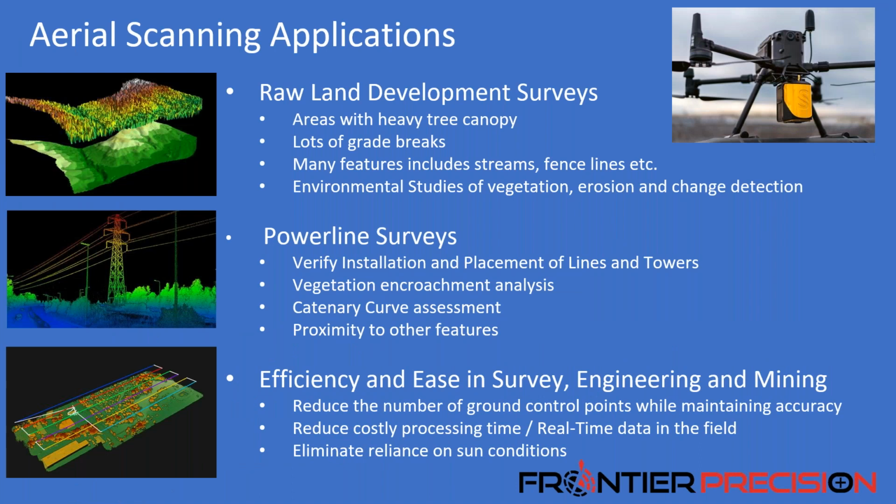So these are just some of the applications for airborne scanning. We did do an entire webinar on this, so I don't want to spend too much time, but raw land development surveys are probably the largest one, especially catering to land surveyors as our bread and butter here at Frontier. So being able to capture swaths of data over large land areas, removing trees and brush and things like that, and getting down to bare earth to derive your contours and surface data. One of the other biggest things that we see a lot is power line surveys. So being able to capture long linear corridors from the air and getting things like how high those lines are, the installation of the different beams and stuff like that.